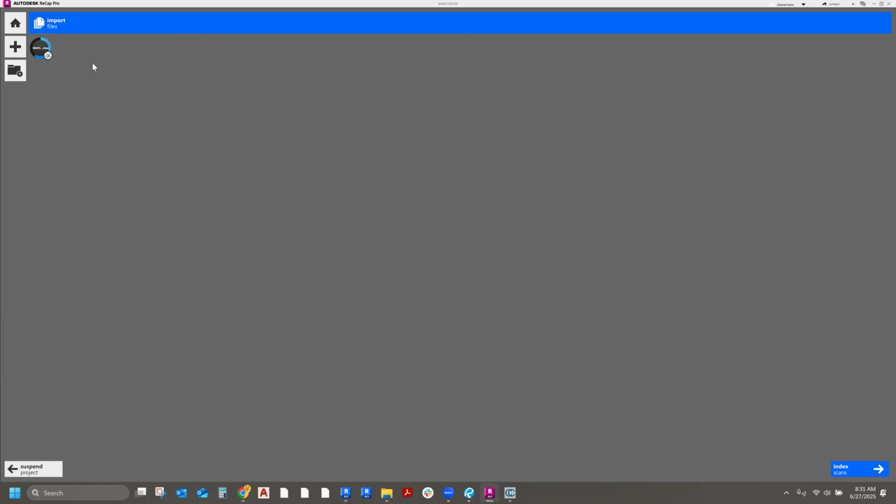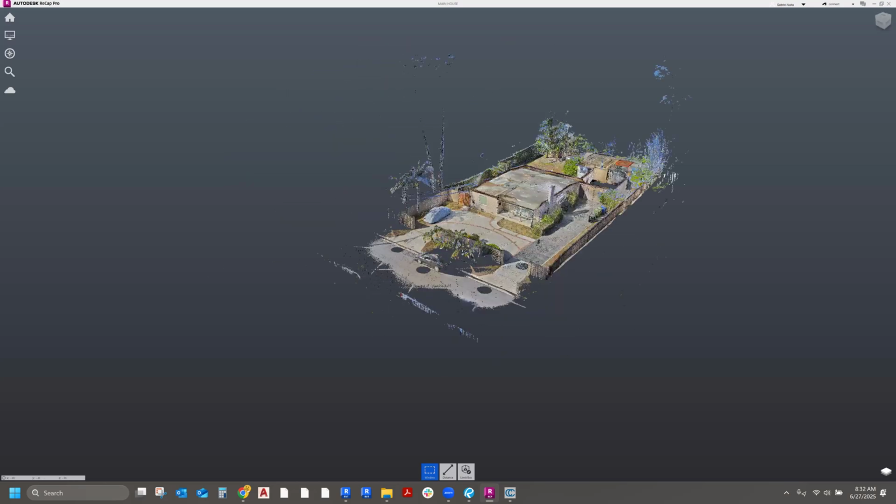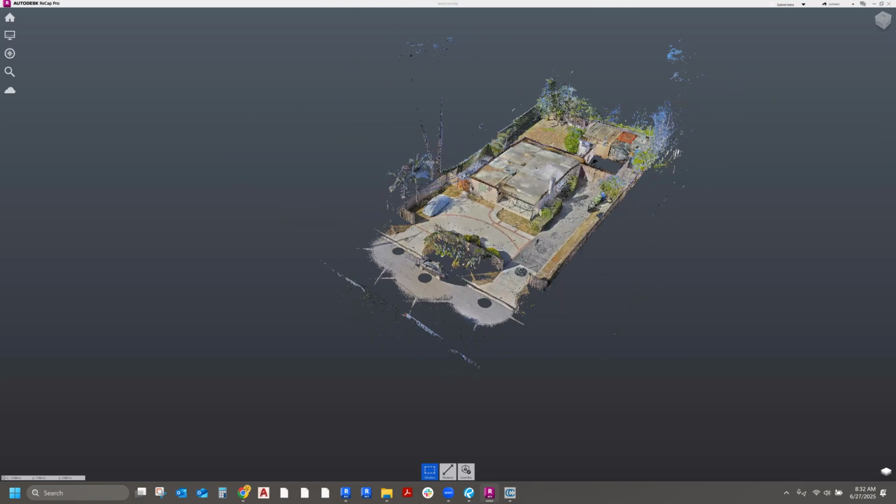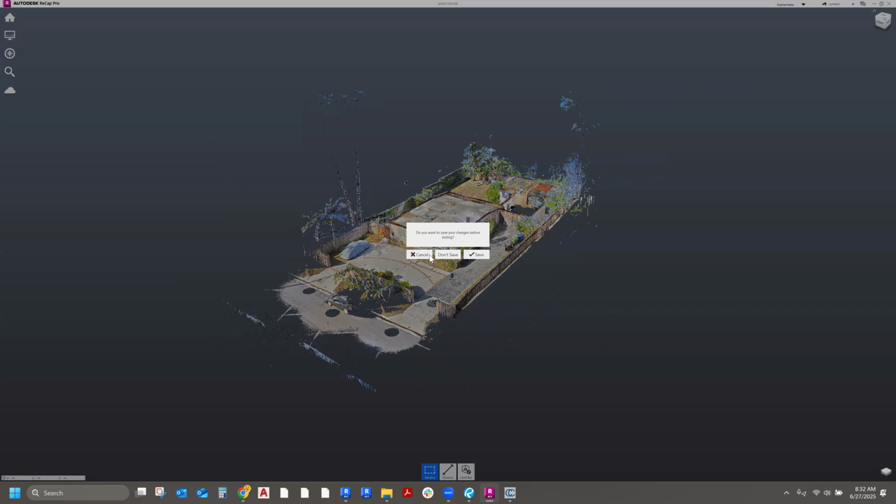So here it is, it's almost done. A little bit longer. We're going to wait. There you go. Okay, finished. Then we're going to say index scan, and once this turns blue, you say launch project. There it is. Now the scan is in Recap. And at this point, I could just close it. Close and save.